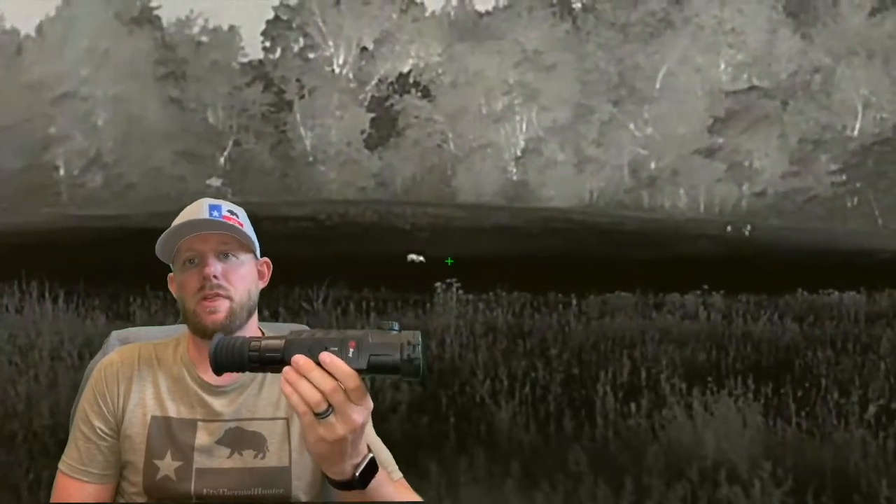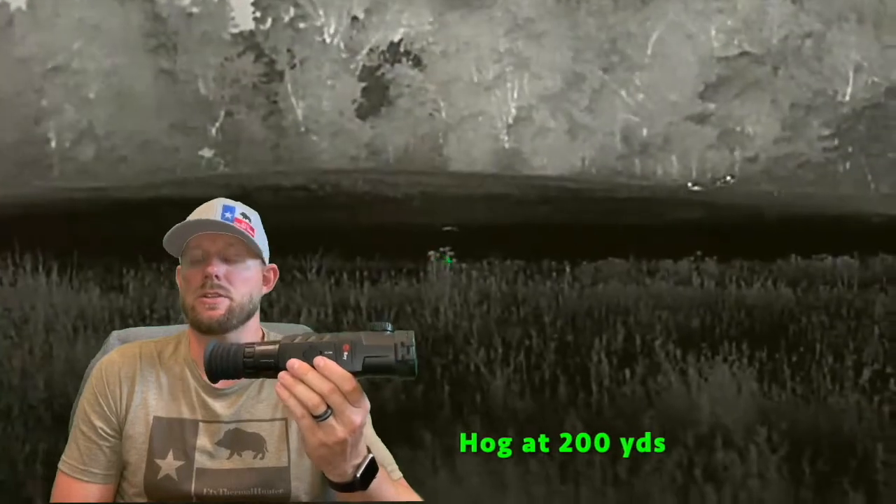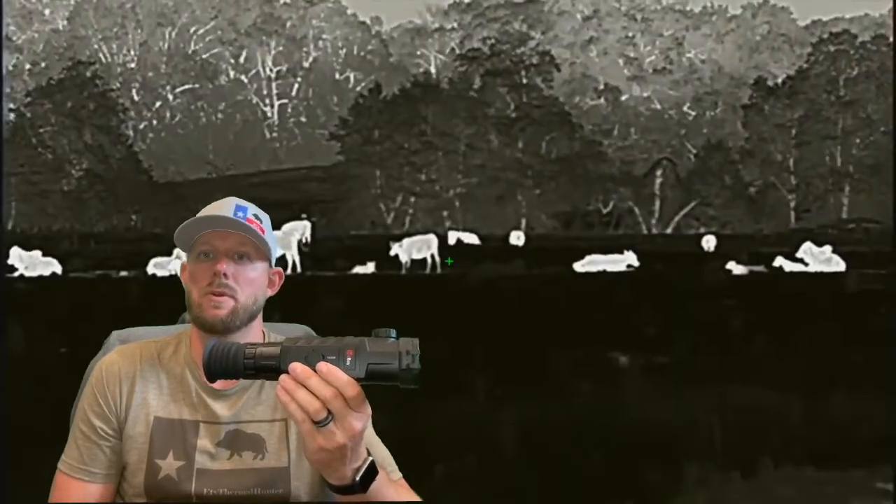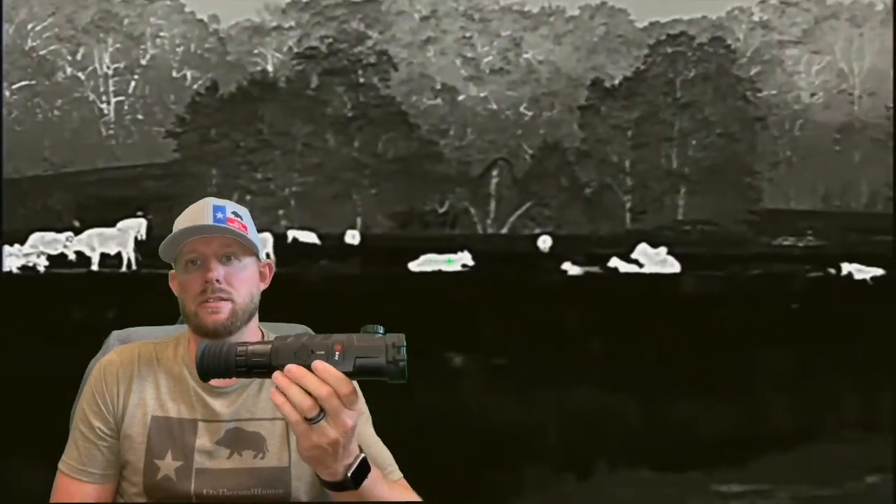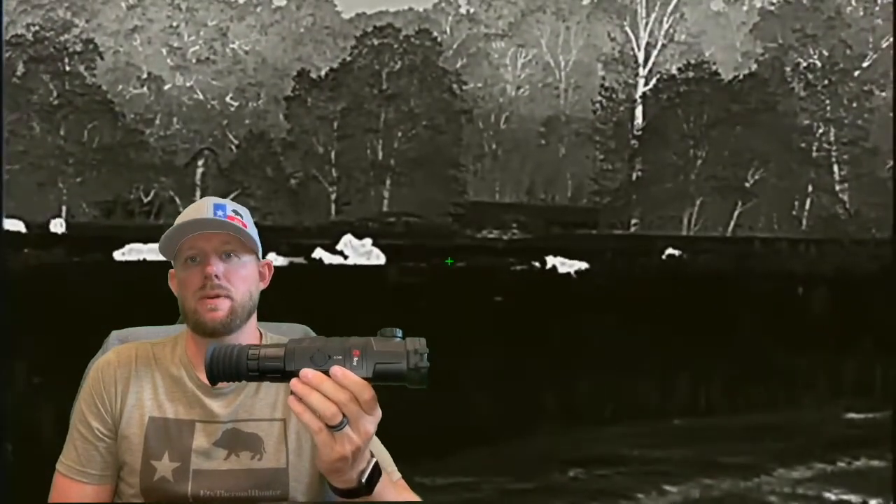Also, these scopes come with 32 gigs of internal storage. So if you're someone that likes to capture content, videos and images as you hunt so you can remember them and share them with others, 32 gigs is a lot of space to capture content. And we're going to talk about the connectivity to the app.